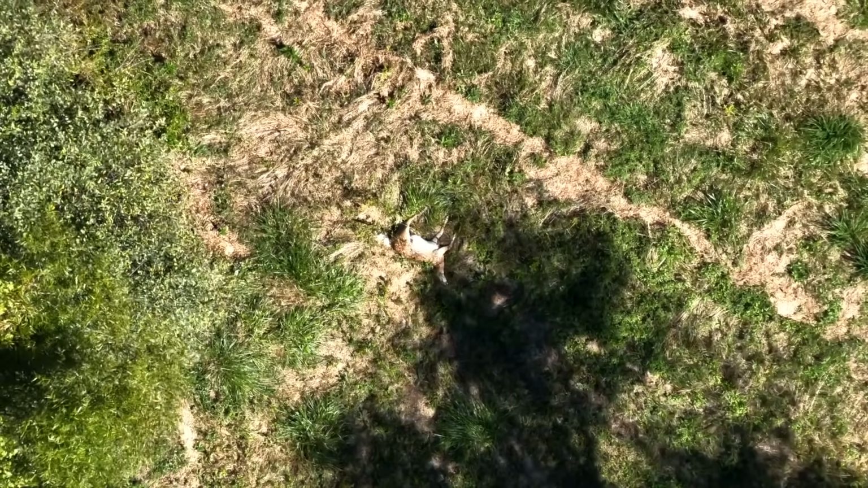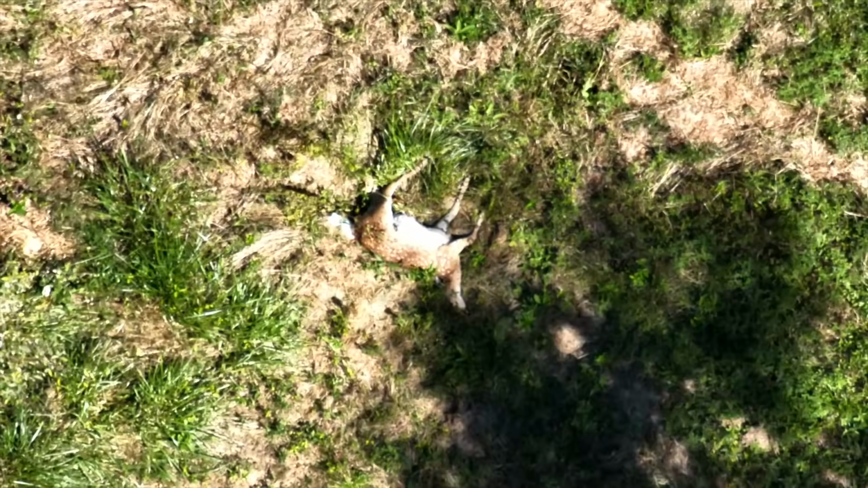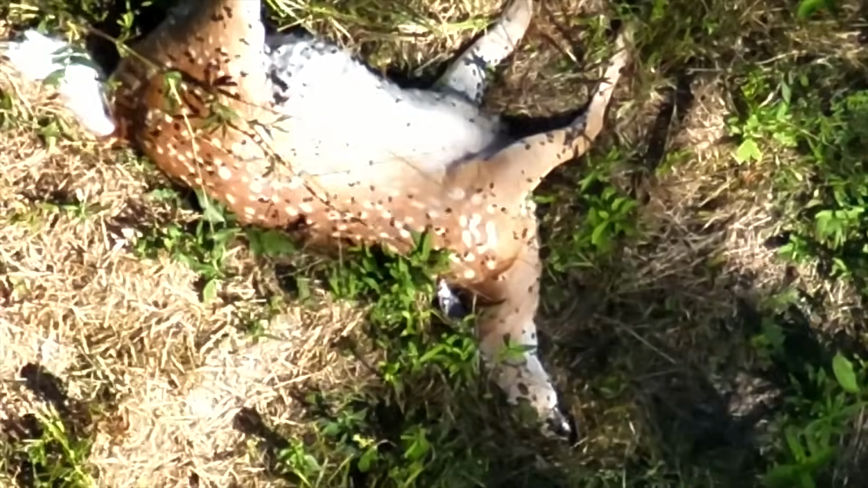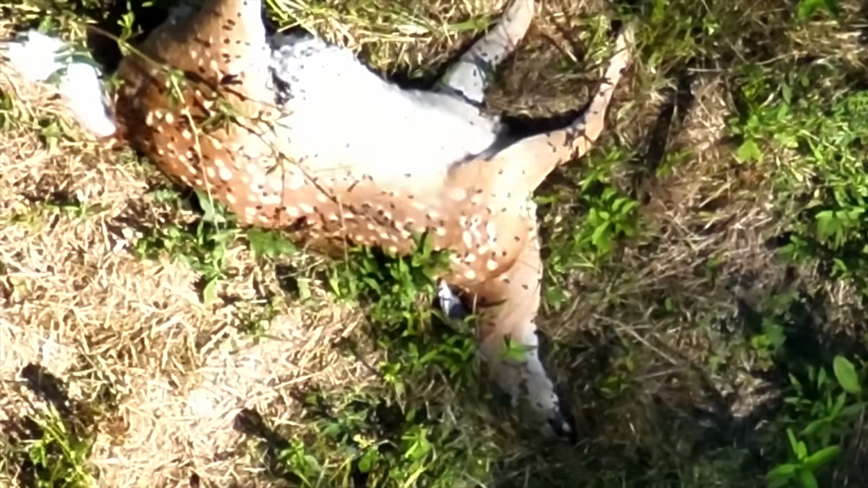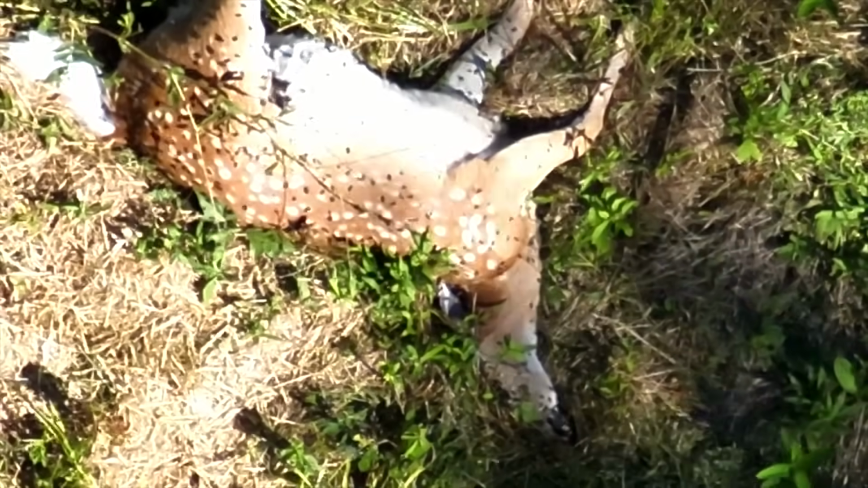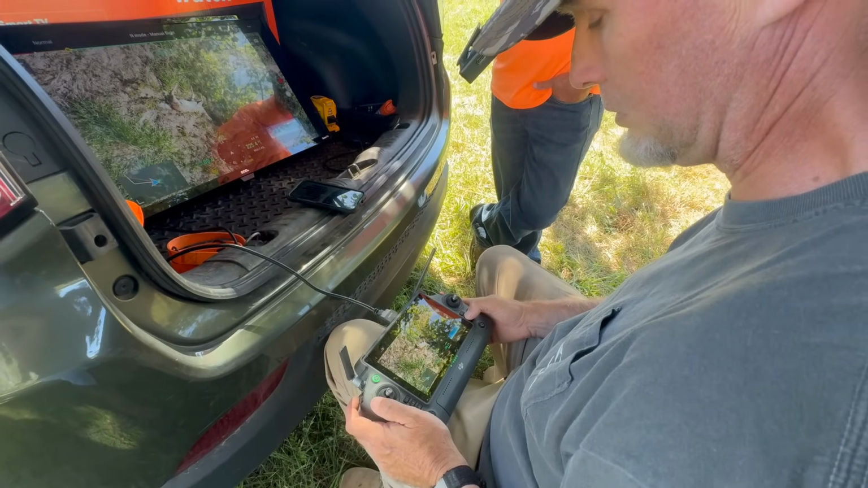So the people that are telling you it just kills older deer, it doesn't. You can see the spots. And that's fresh, that's probably dead 48 hours maybe. It's starting to swell up, it looks like. You got the flies. Get some video here. Yeah, that's what we said. It's not selective. I've been finding bucks, does, and fawns.